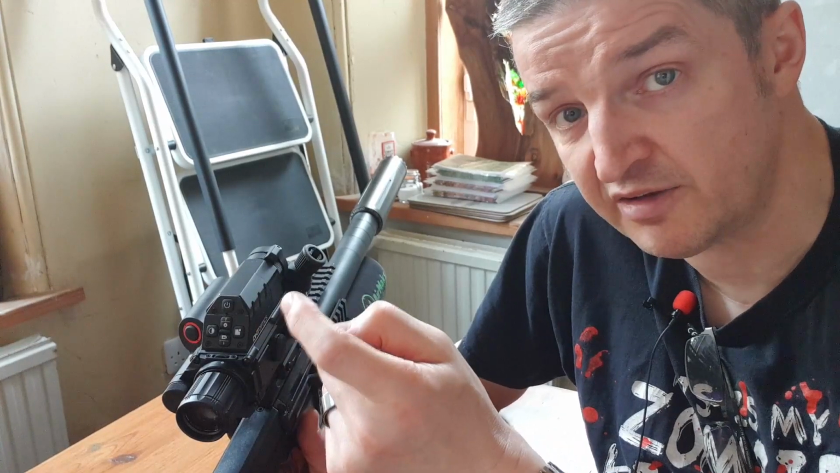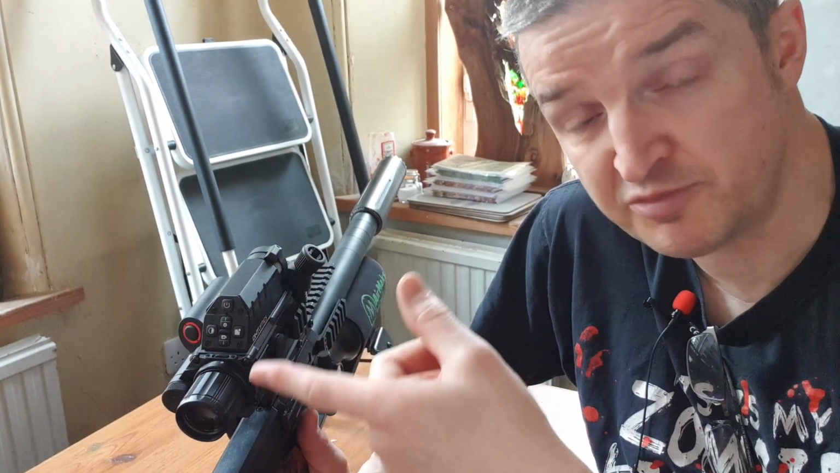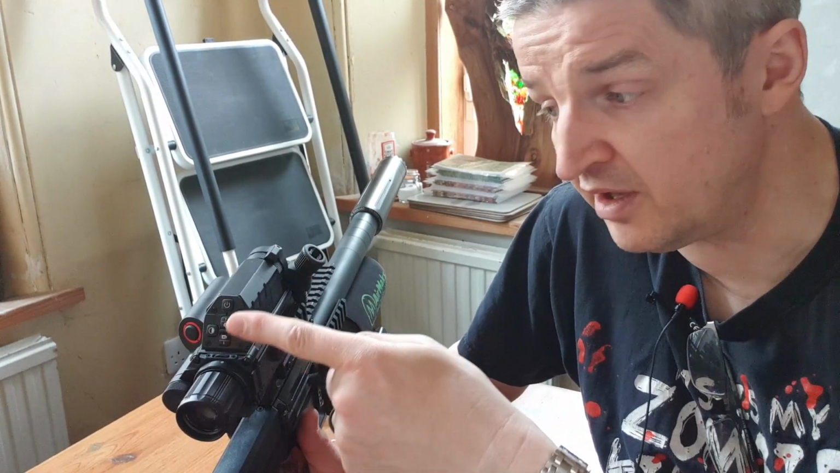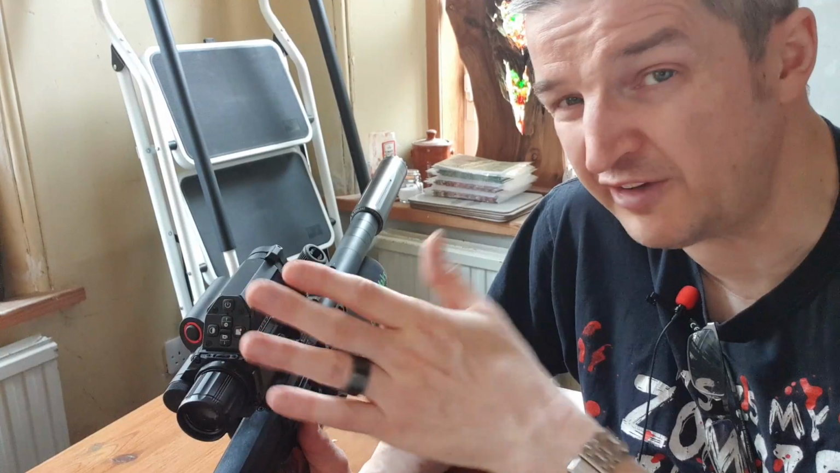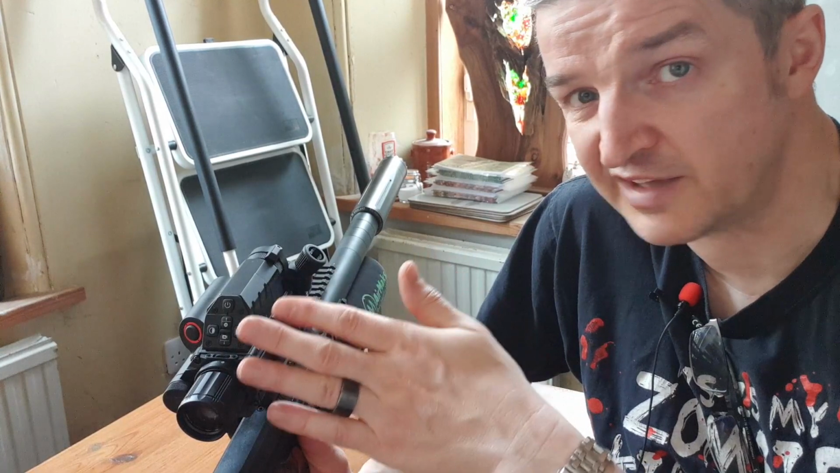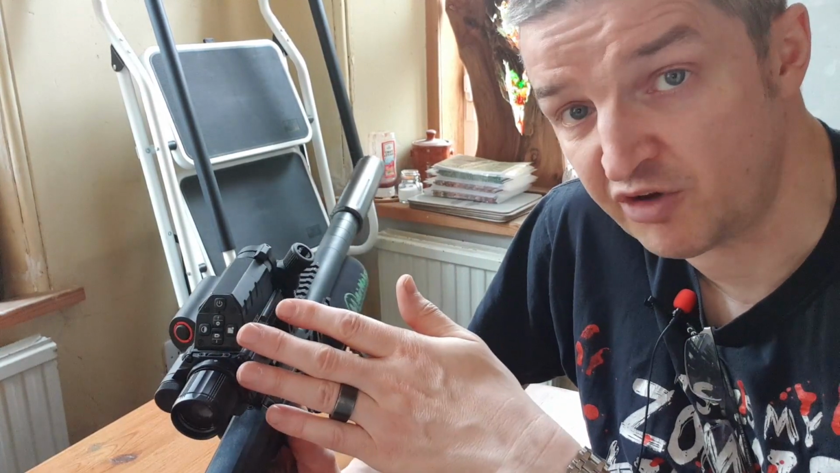Another quick press of that powers the scope up instantly, resumes the recording with a new video file, and it shows the blue light again. So that's a wise move. If you've only got 3.5 hours recording time in your videos, that's a wise move to preserve your onboard memory.